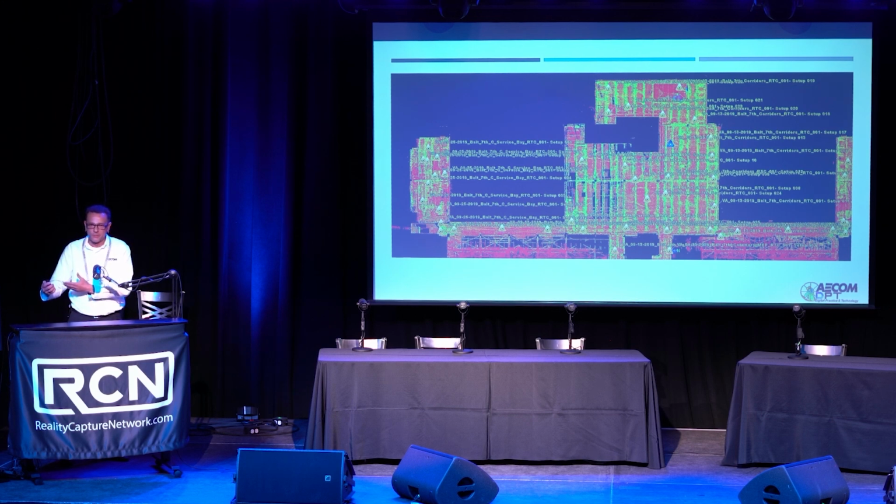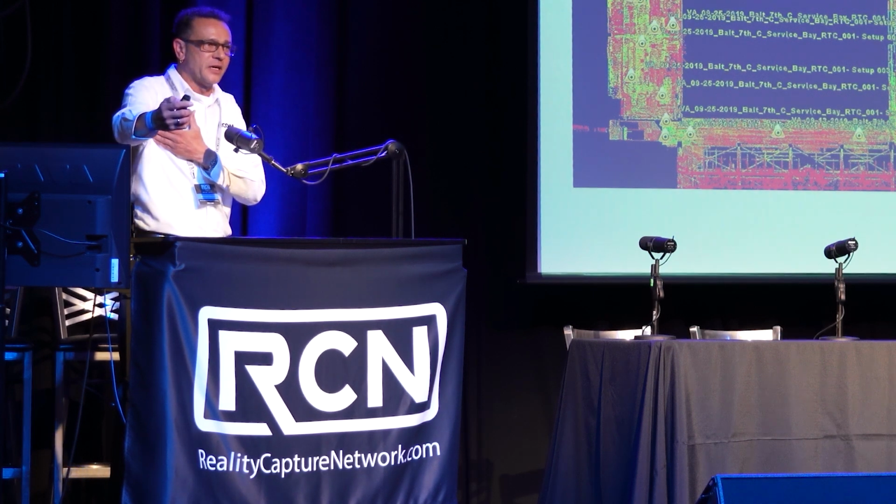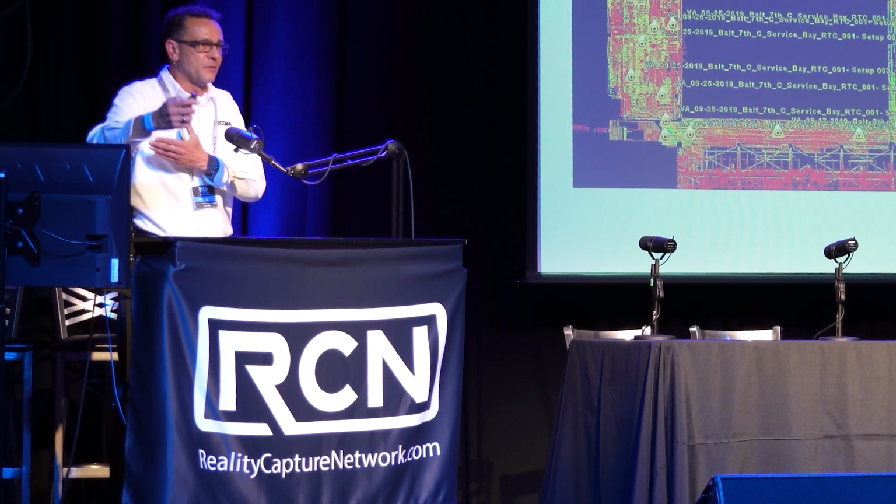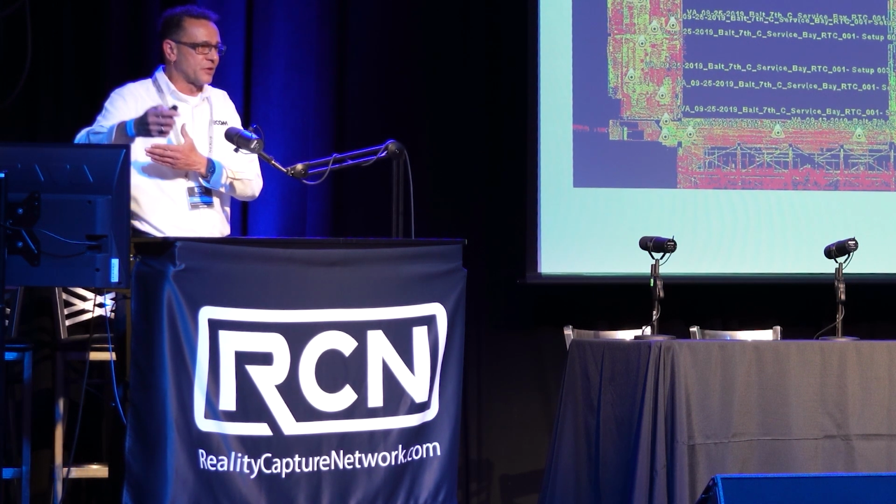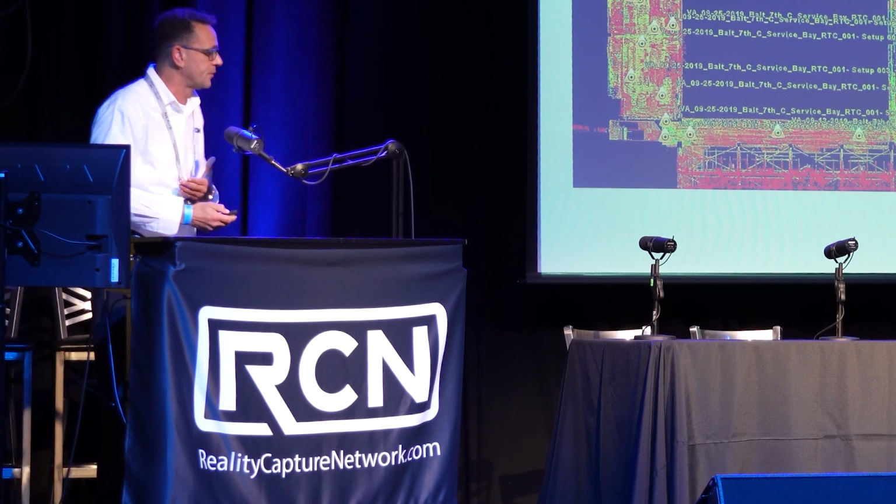Even though the bulk of the work is inside, all of our control is taken from existing monuments or control points that we take outside. And because GPS does not work inside, we translate that and shoot that information from the exterior into the interior of the building. And then we immediately establish the vertical controls throughout the building to put everything on vertical datum.